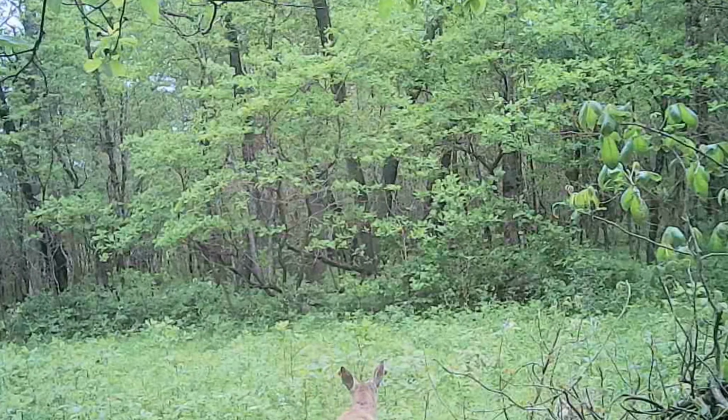Here's the one in the corner, probably the best spot for hunting deer on the property, right here in the corner of this field. So straight ahead you'll see that goes into the woods, and off to your left is woods also.